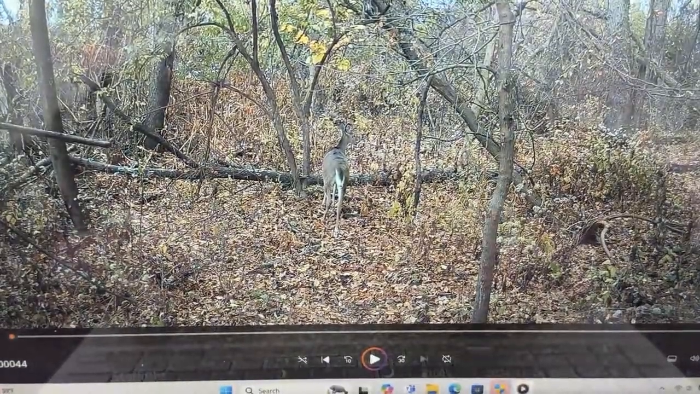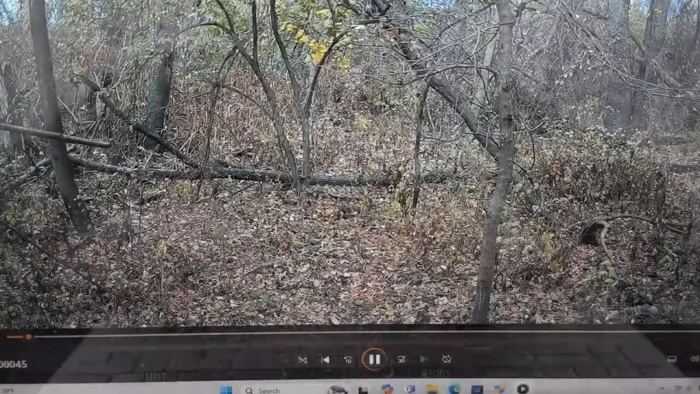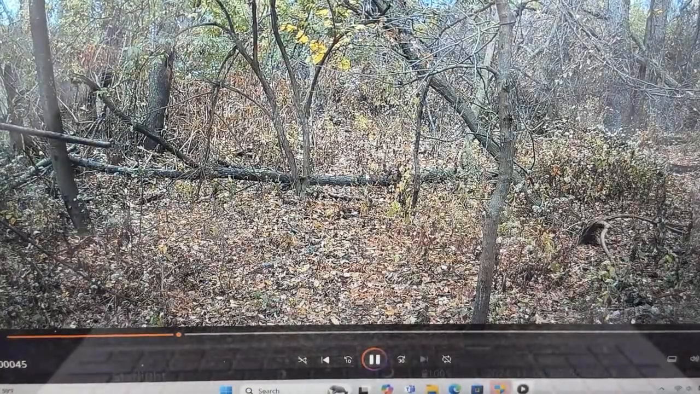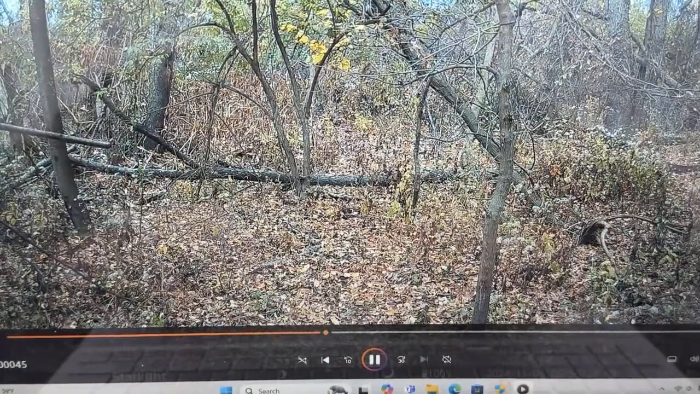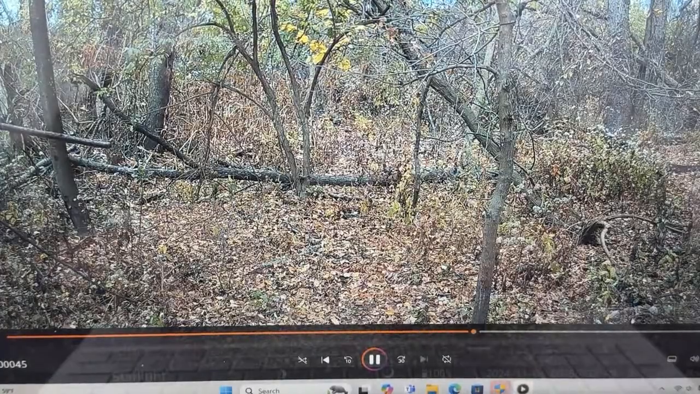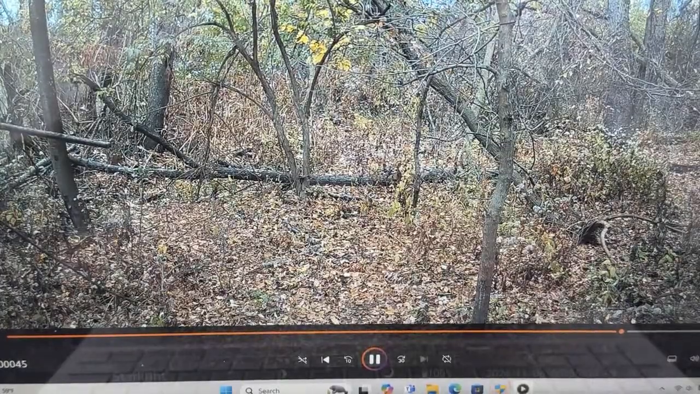And like I said, this is all intel that you can use for next year. And that's what I do. I go through all this every year. Obviously, the day I shot my buck, it didn't matter from that day on for hunting purposes this year. So I use all that from October 16th all the way up to the present time. I use that for